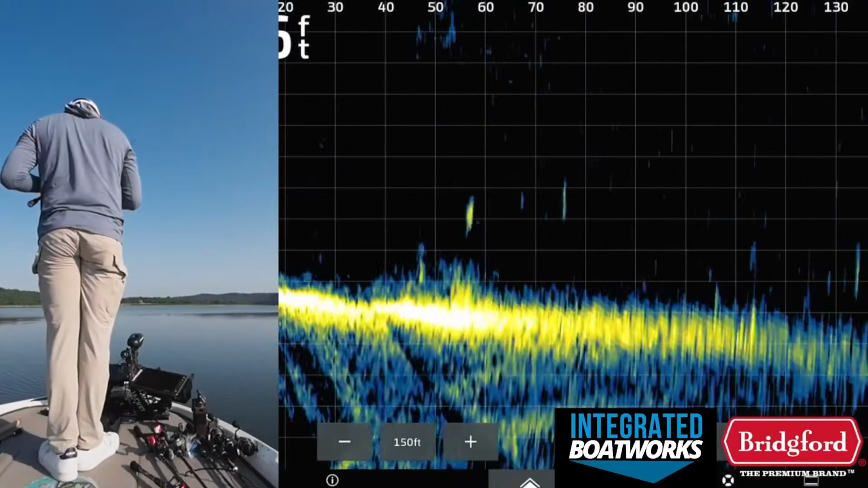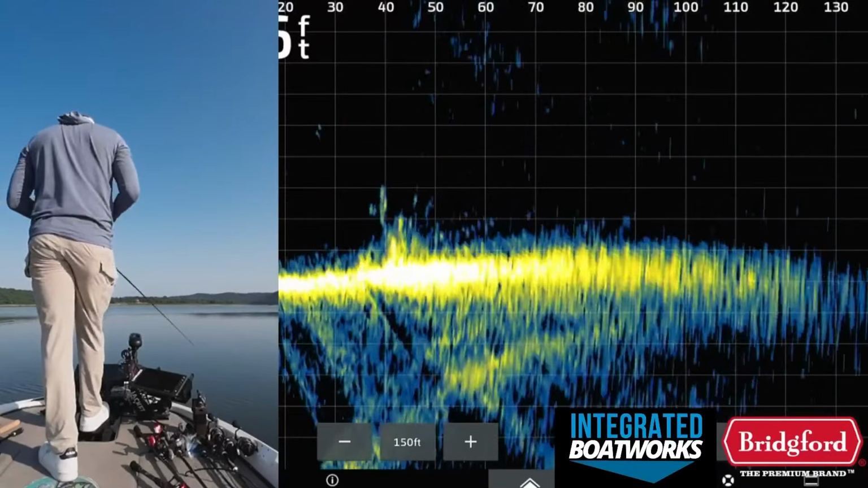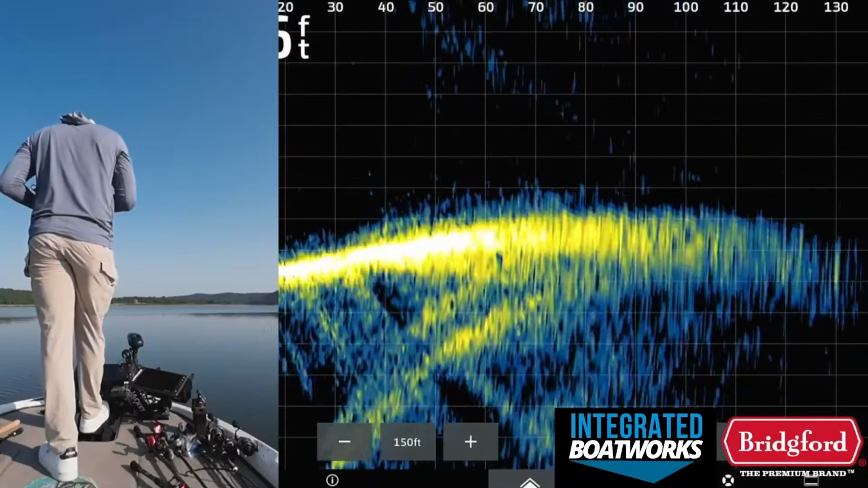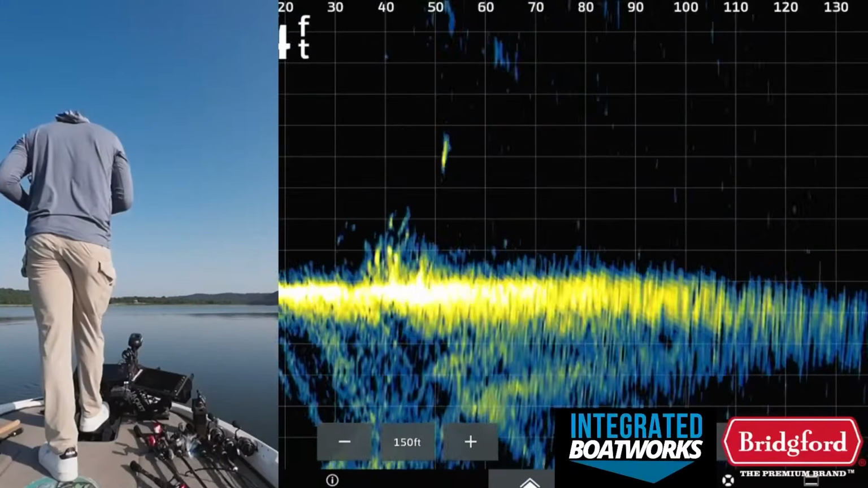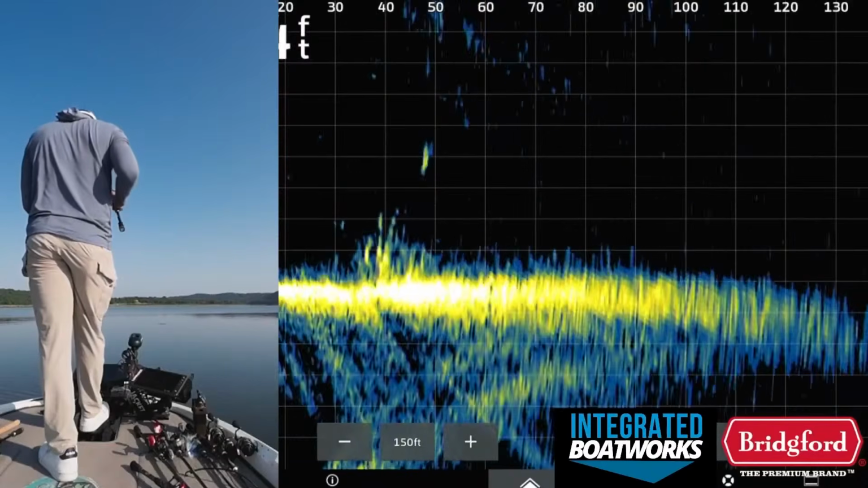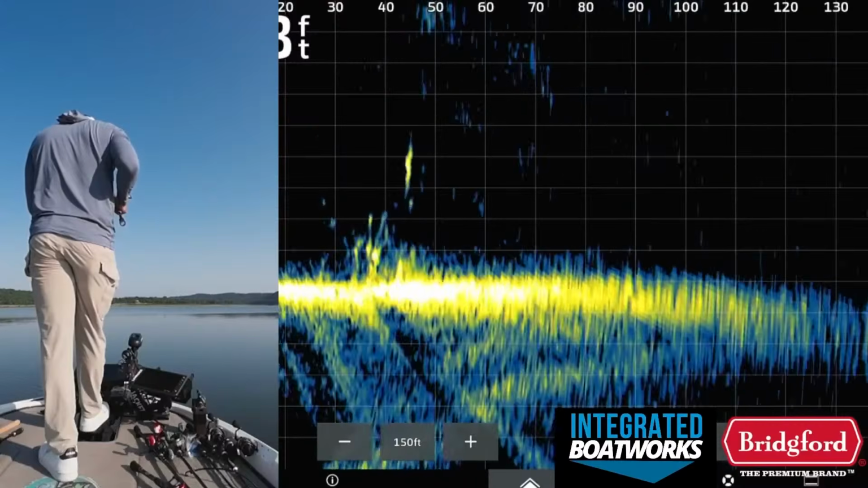Looks like there are some fish that are setting up around that brush. Got a little bit too close to this one. Kinda sucks. Snuck up on me. I didn't realize that was a brush pile. But there's a fish right there. You can see that's a good one on that brush. Right there. Bait just passed him.